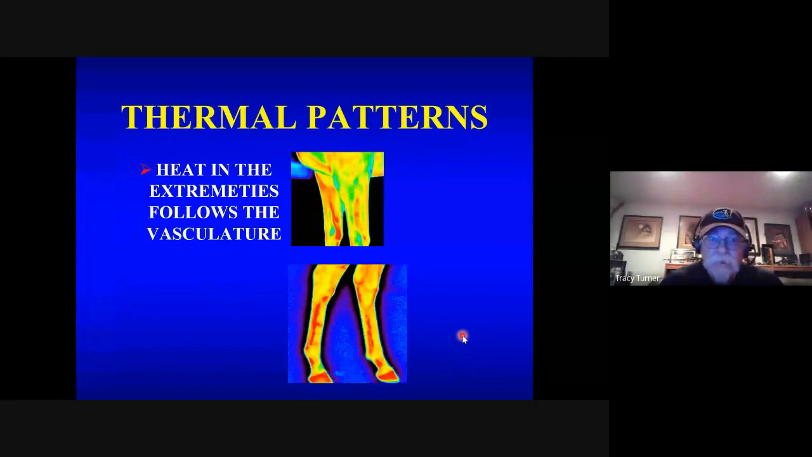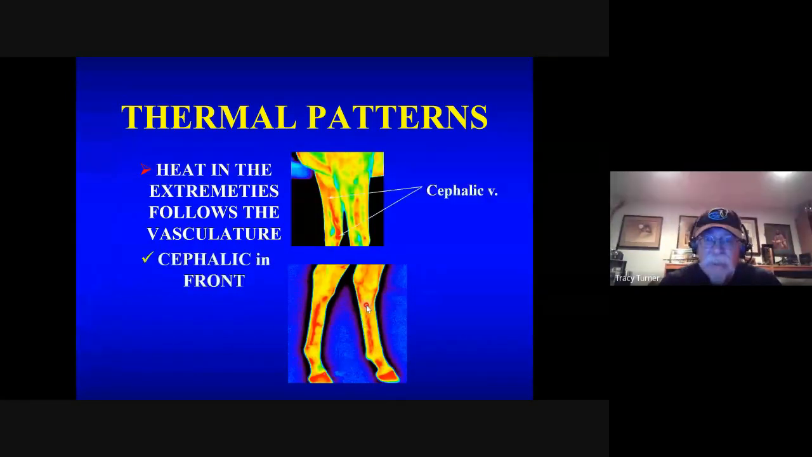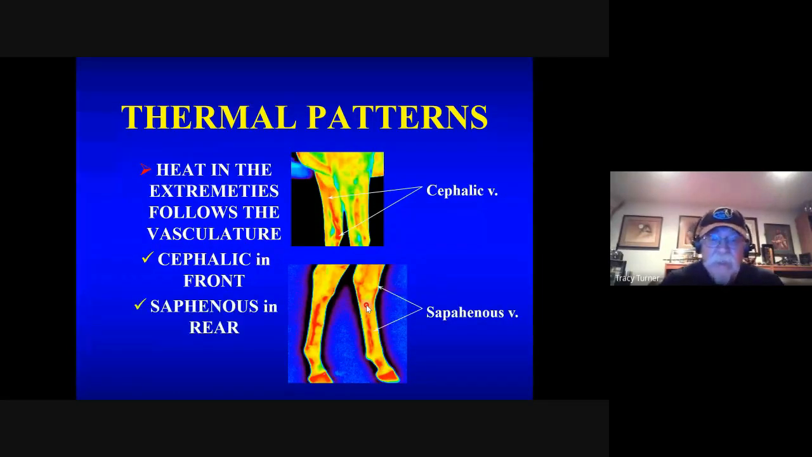So as we start to look at the extremities in the thermal images, the hottest areas always follow the vasculature. So here in the front leg, you can follow the cephalic vein, and in the back leg, the saphenous veins.